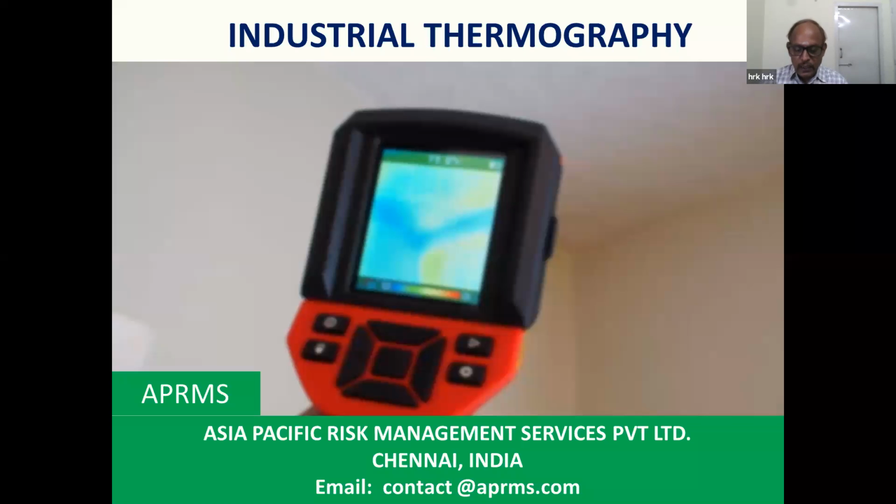As he has told correctly, whether it is a chemical leak or an automobile fire or anywhere a fire is happening, one of the main reasons is temperature rise. So we can easily detect it with this non-destructive testing tool, thermography, to find the temperature difference and take corrective actions. Nowadays we extensively use thermography for electrical inspections and other areas so that we can find any deviations earlier and take corrective action immediately.